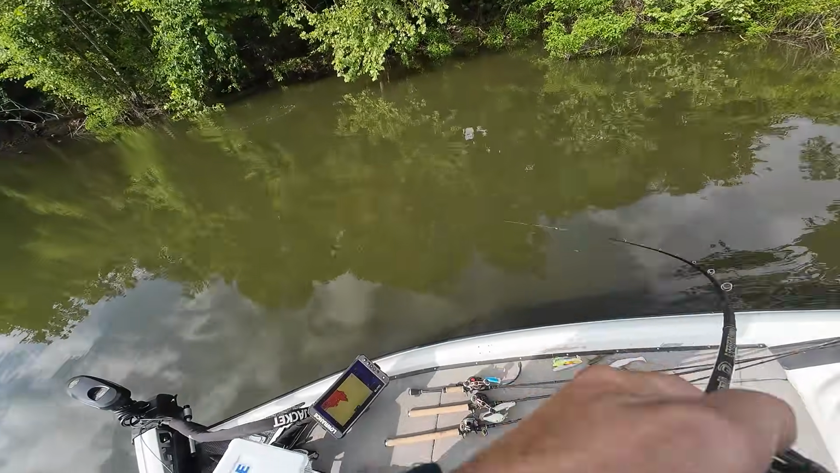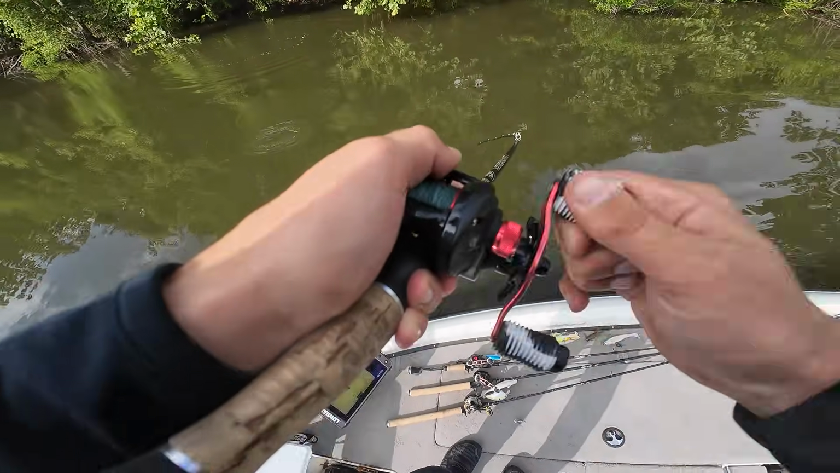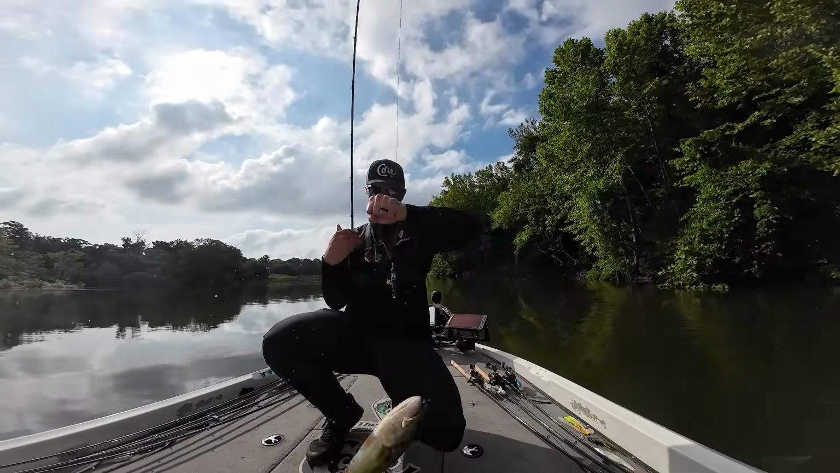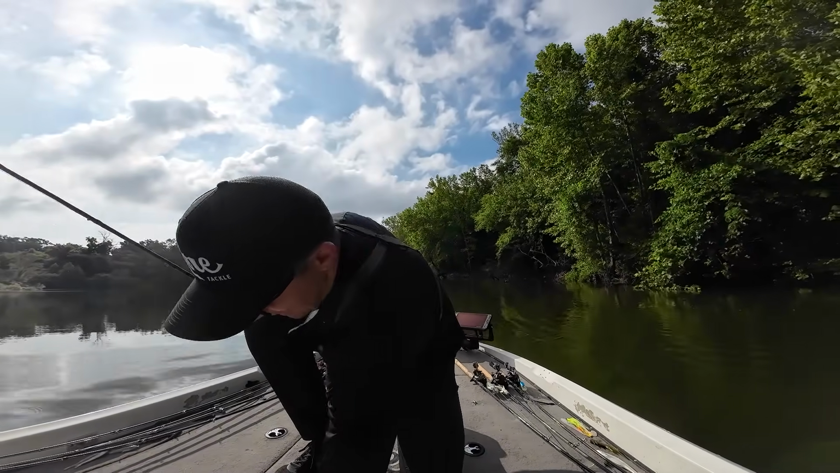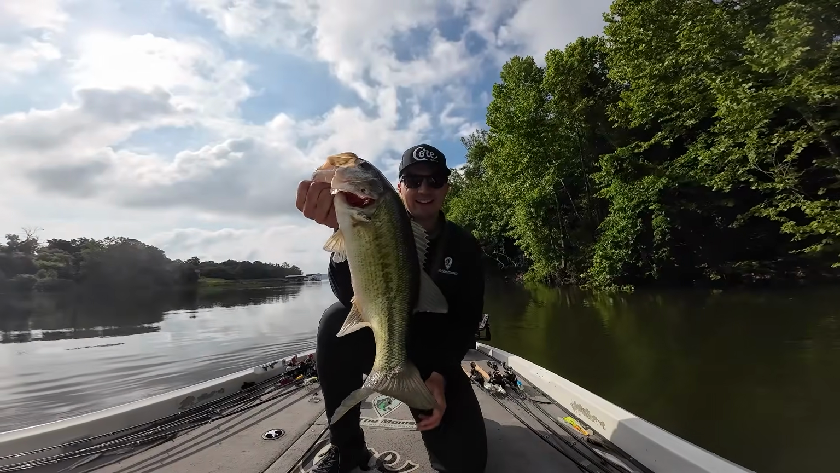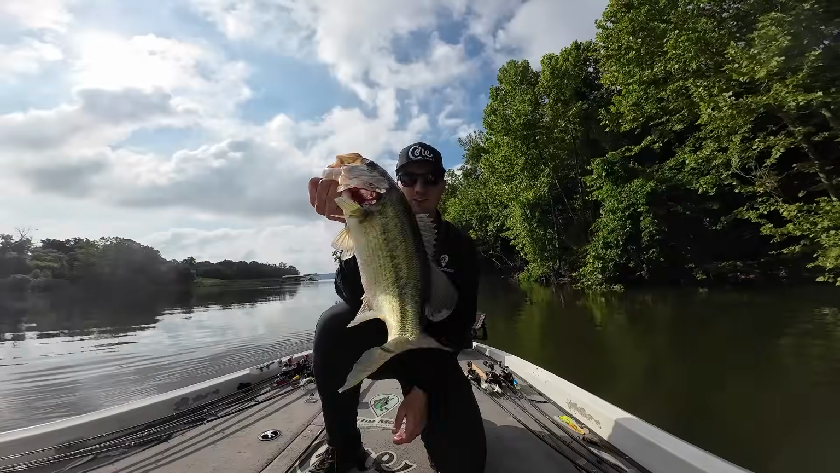Got him. There we go. Good one. Got one back in this little runoff area on the buzzbait finally. That's a good one too. That's what I'm talking about. Solid way to start the day, guys. I knew this runoff area had some potential. Not a great big one, but that is a beautiful fish to start the day.